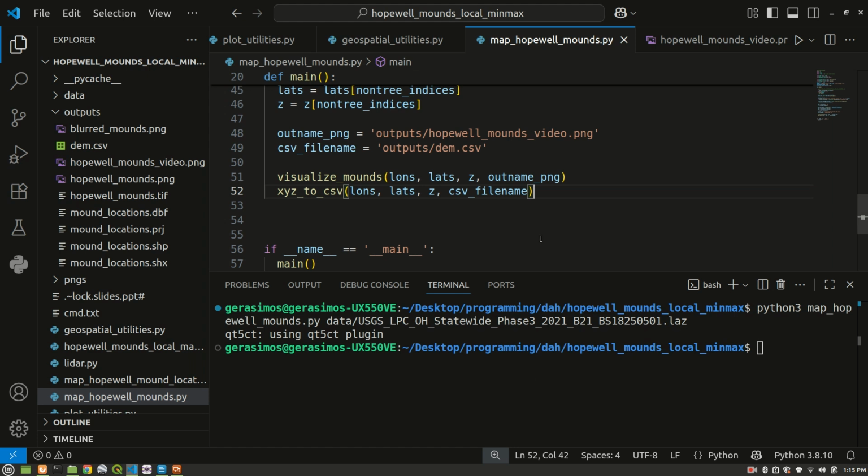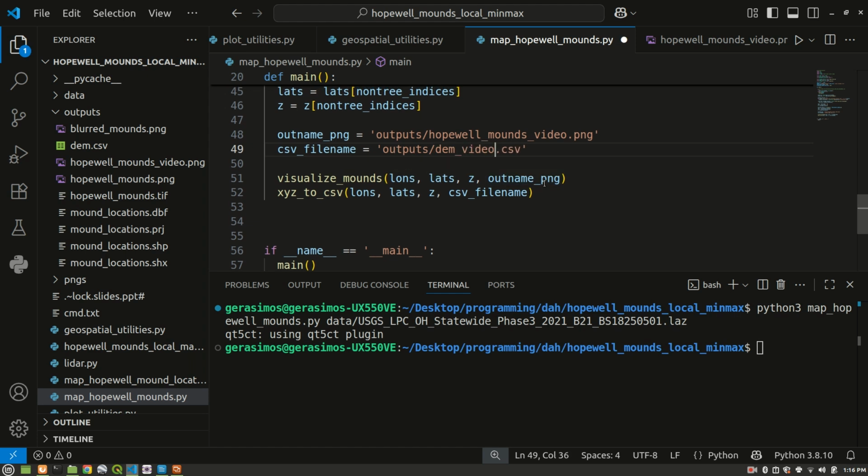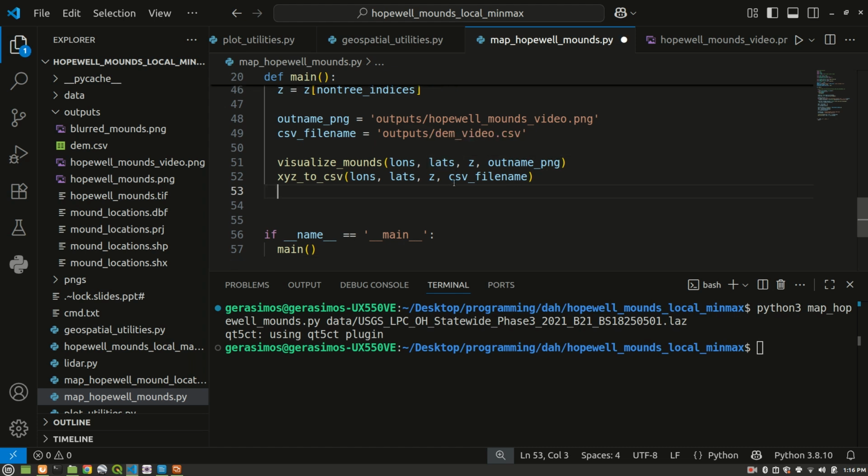The next thing we're going to want to do is, when this CSV is dumped out, when it outputs dem.csv, I'll call it demvideo.csv just to make it a new unique name. When this CSV is dumped out, we want to convert it into a GeoTIFF. So we're going to call our CSV to geotiff method.